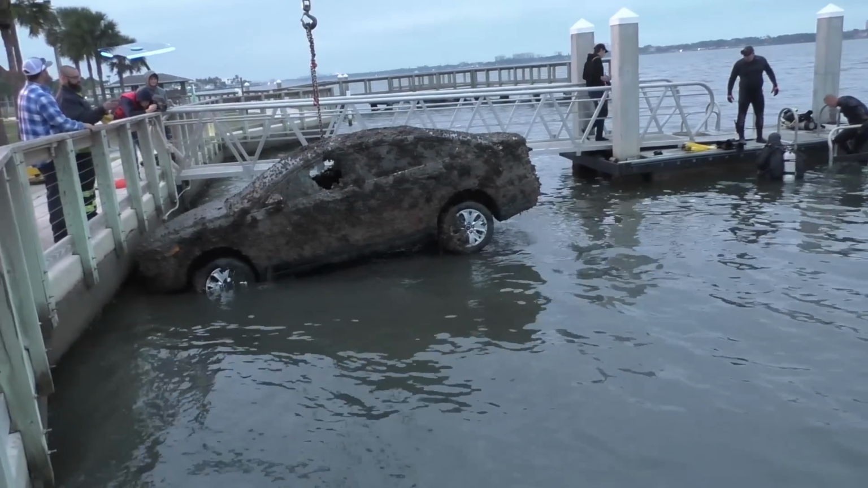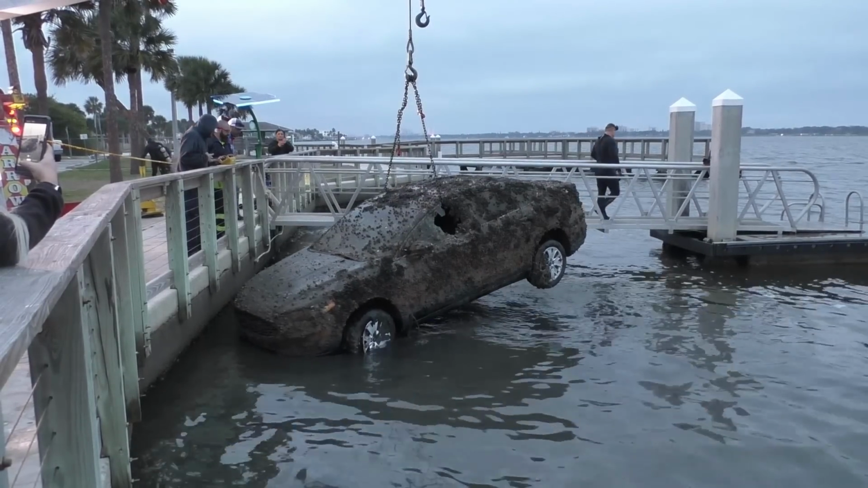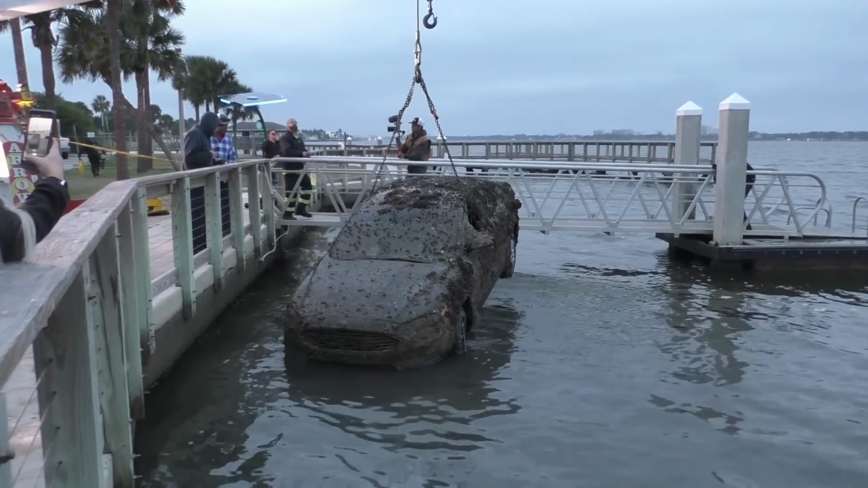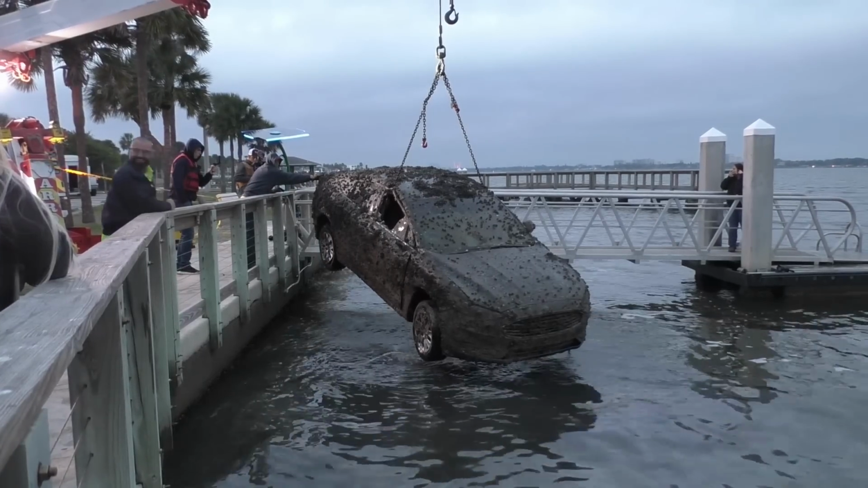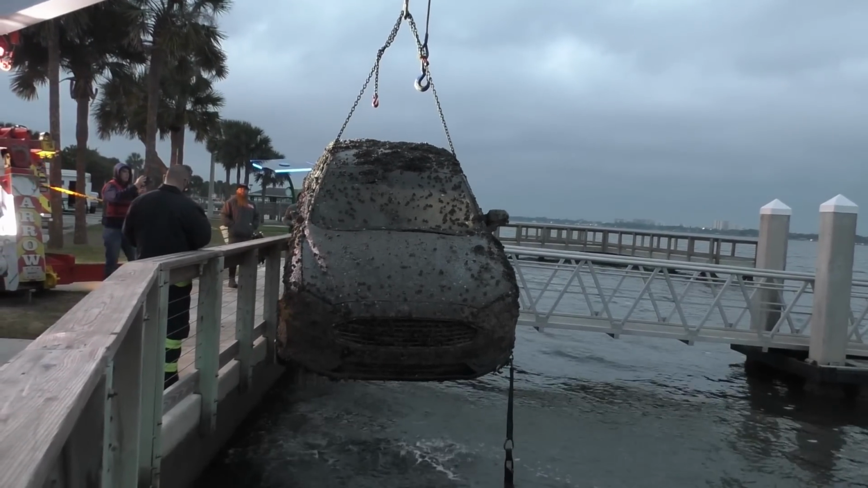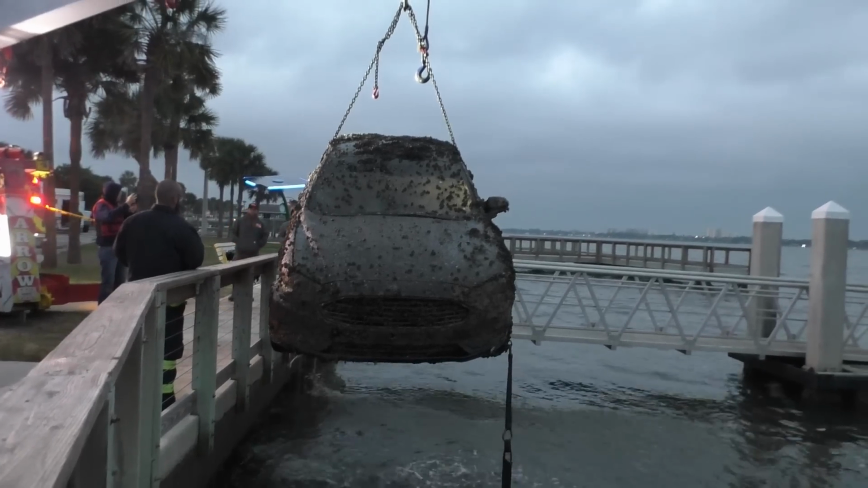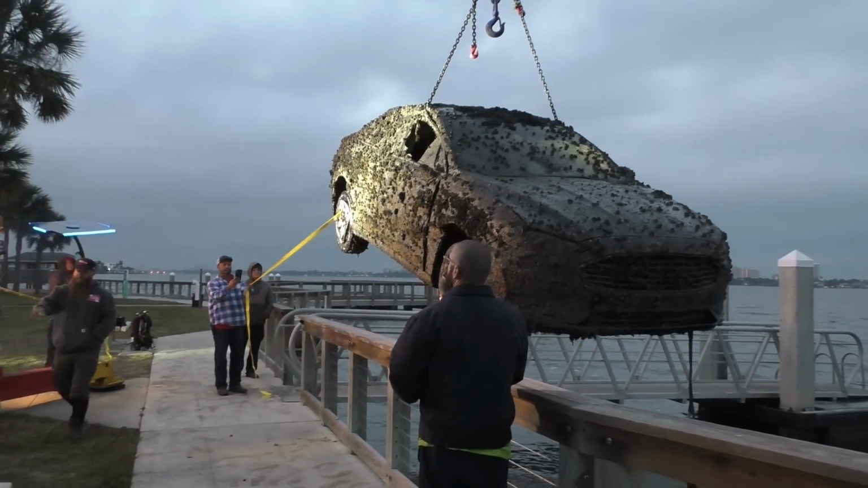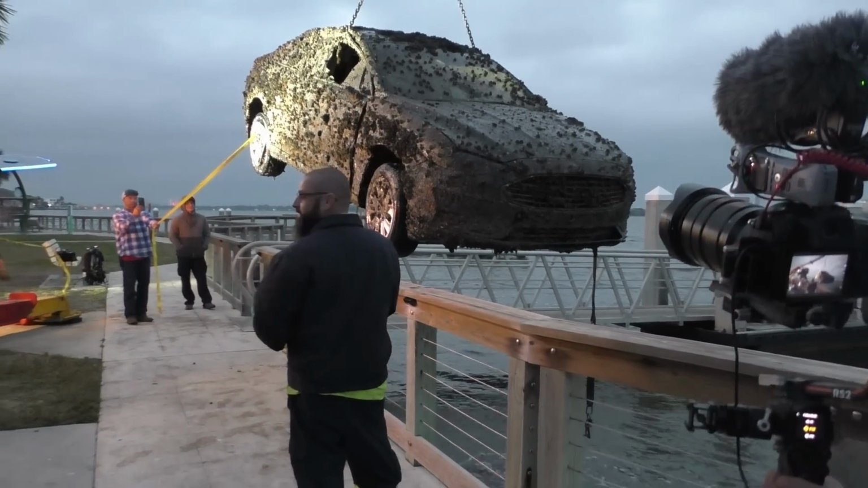Wow. Which way are they swinging it? They're gonna be swinging right here. Okay.